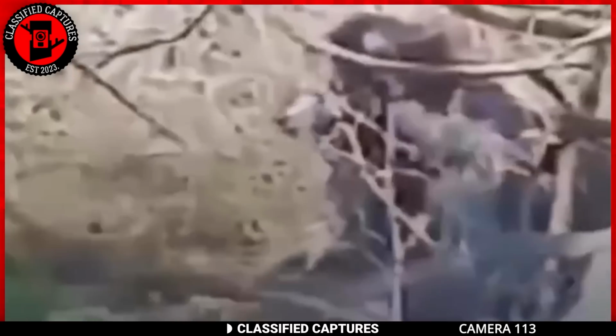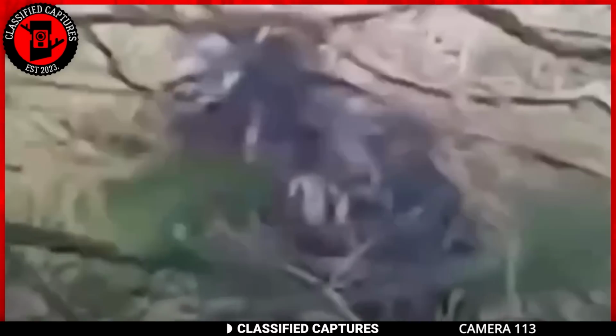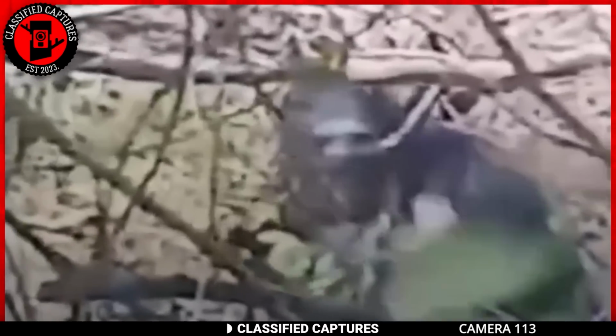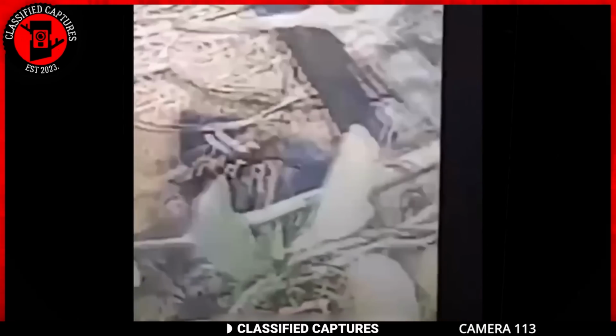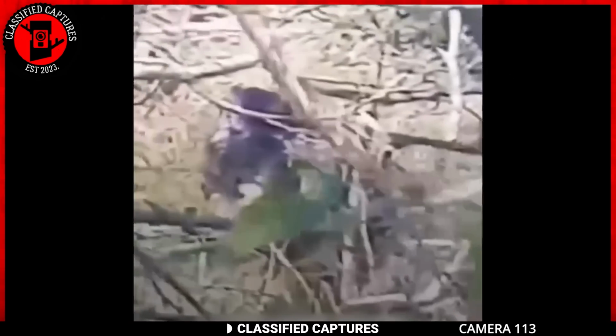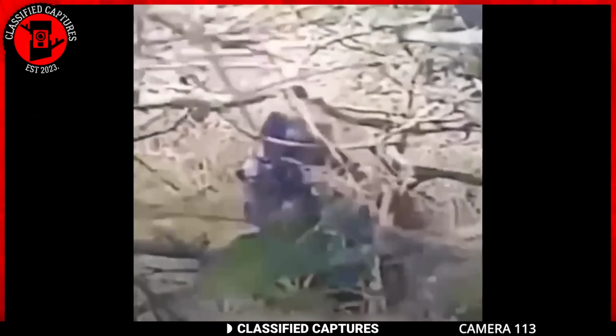Someone filmed this strange creature in the woods. At first glance, you'd see a Sasquatch, but a second look will reveal it's its canine cousin, if you can call it that. Many who saw it are convinced we're dealing with the Dogman, and looking at it, I can understand why they think that. The creature looks a lot like Husky, if you know what I mean.